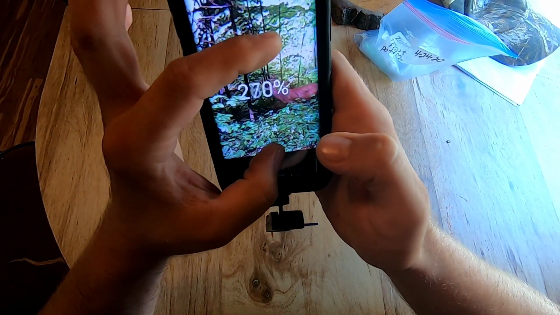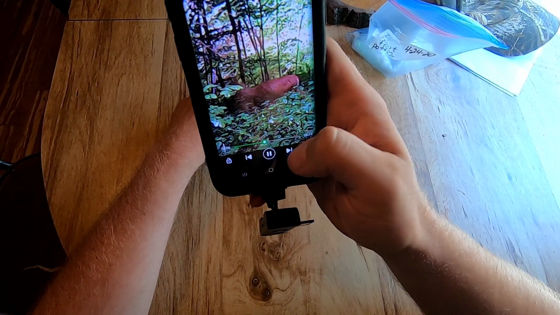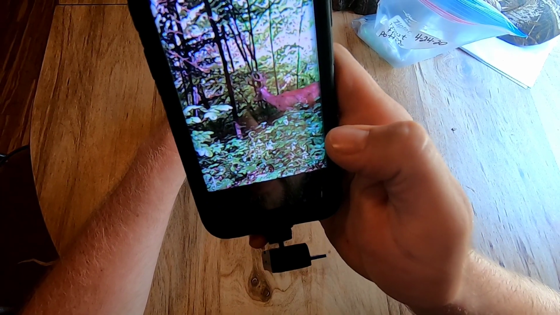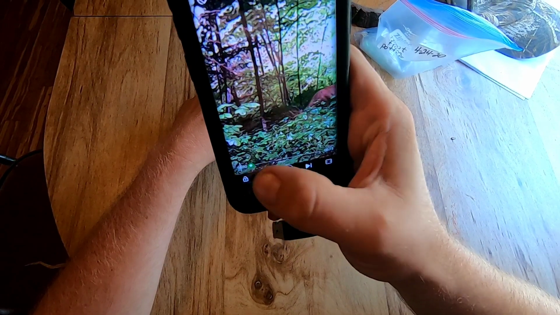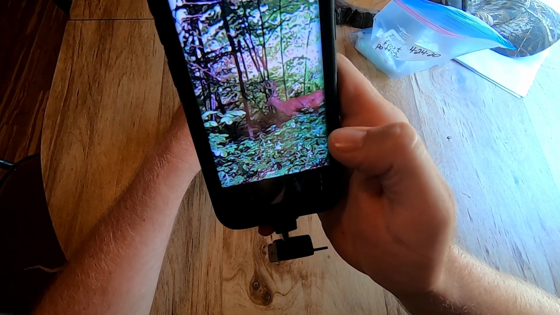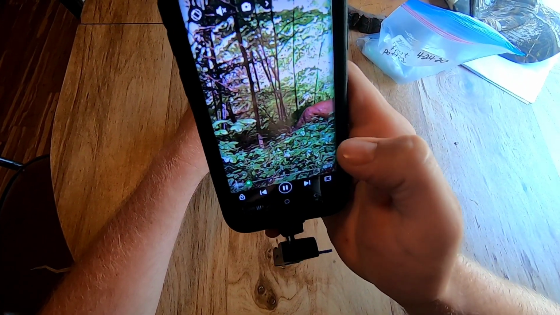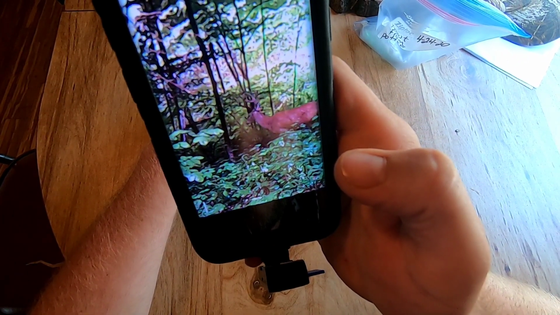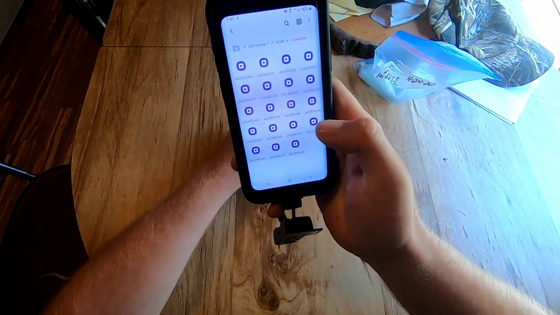Yeah, there's another decent buck. That's a real good one there. Spike buck and 2 big 8s. He's got some nice G2s, G3s are nice on that one. Yeah, that's a good buck. Now I'm starting to get a little excited now.